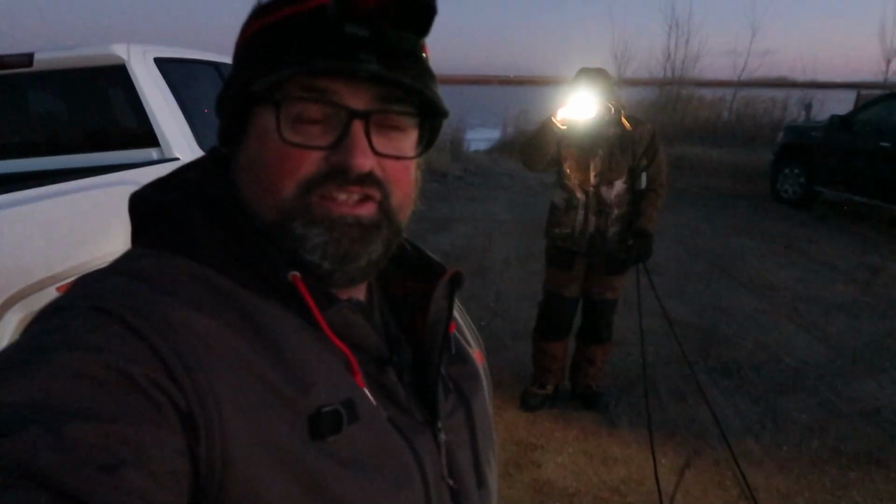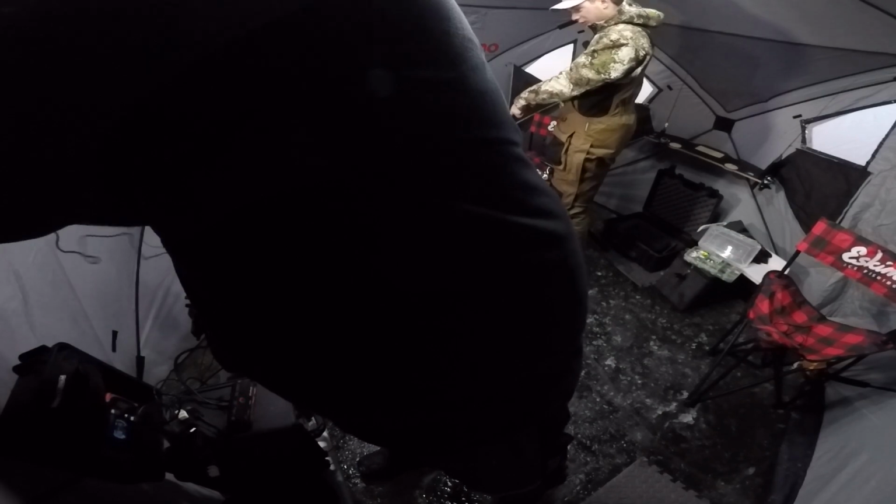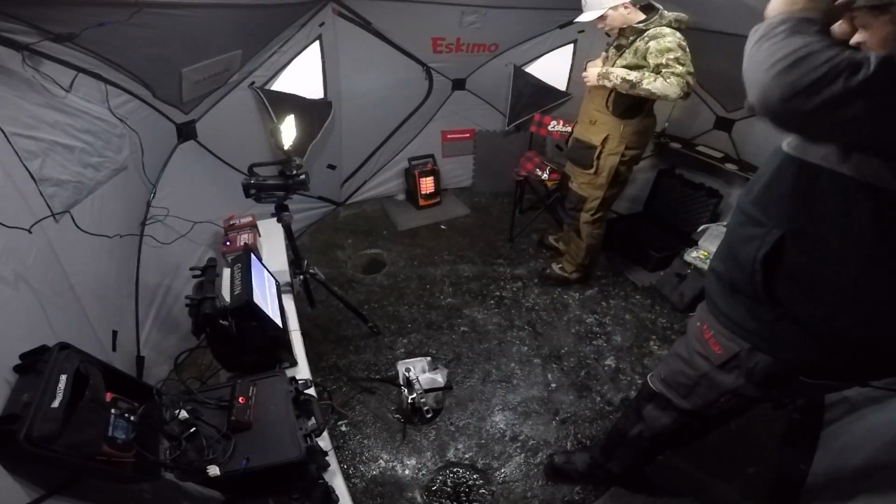We've made the trek. It looks a lot lighter than it is in the viewfinder. The sun is just slowly starting to come up. Got about a half an hour here before the sunrise. So we're gonna drag our sleighs out, get set up, and hopefully crush some giant walleye. Let's do it. Do you want me in this chair? Yeah, I feel like that's where the fish are gonna travel from. So I want you on that side.